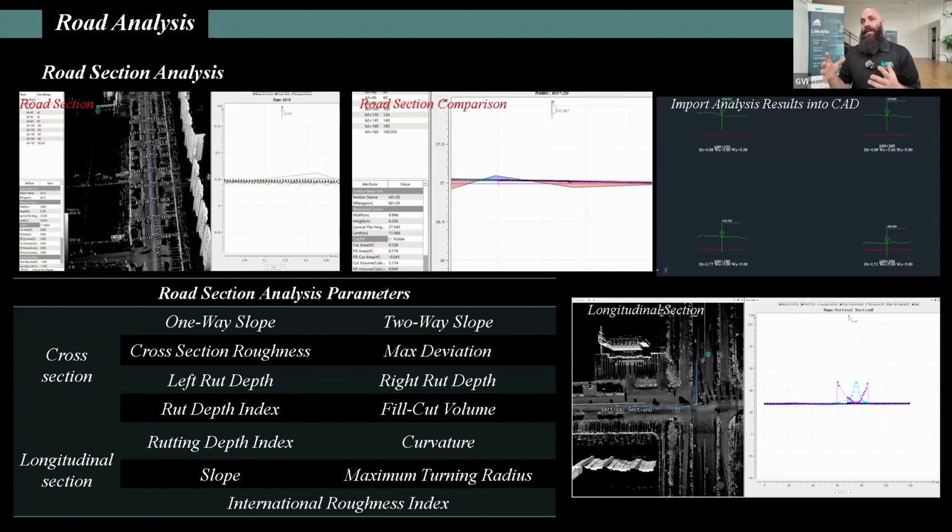LiDAR is definitely moving in that realm of being able to be an any-tool use. And LiDAR360 MLS is that tool that allows the LiDAR to be that any-tool purpose going across multiple different industries. With road section analysis parameters, cross-section, one-way slopes, left rut depth, we have longitudinal sectional, maximum turning radius, right rut depth, max deviation, and our IRI, International Roughness Index. These are all key features that are generated from the software when collecting from either our system or a third-party system.